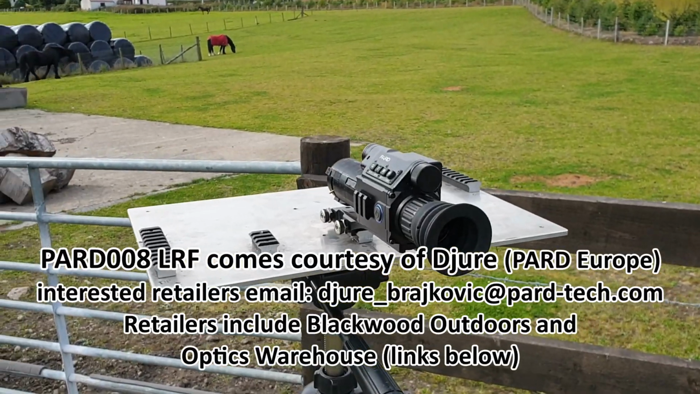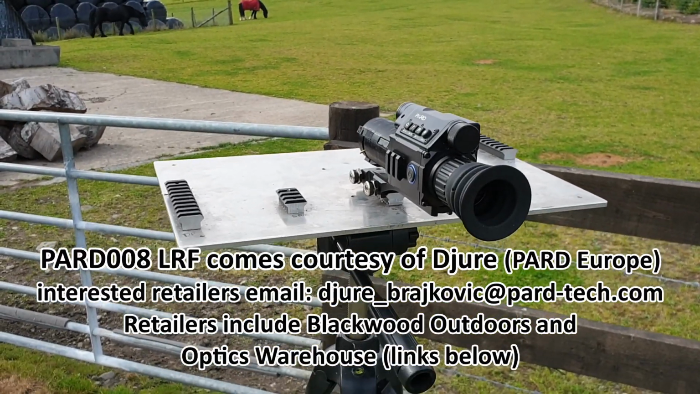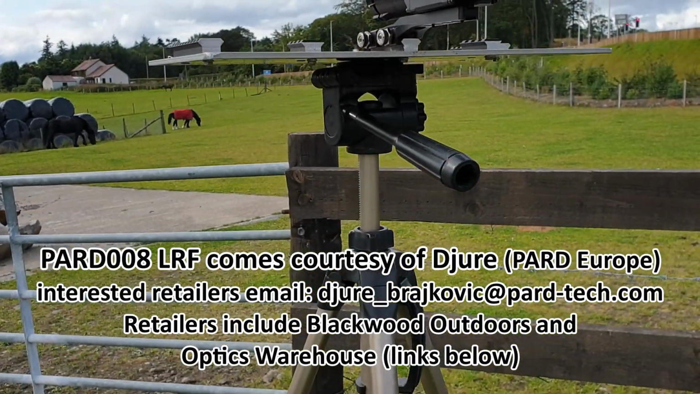So for a few seconds I'm just going to give you some footage of the camera and base plate setup we're using, just to show that we're good lads and we're not using a rifle, which we would love to be. We're not using a rifle bench rested to steady the PARD008 LRF and spot these rabbits which are 193 yards away. That's Brucey bonus 5-way Picatinny plate, alloy plate. We're using it on a tripod,